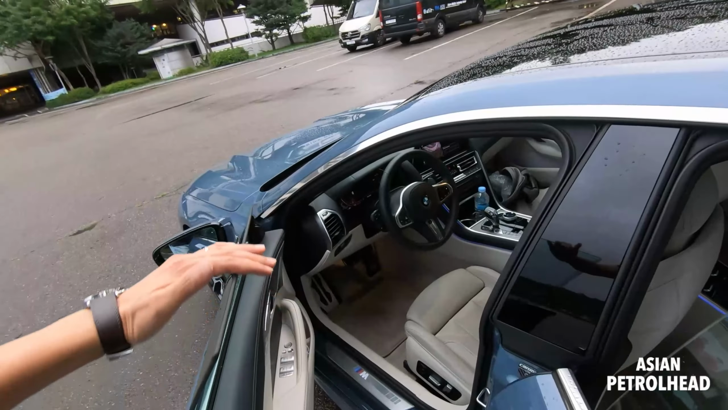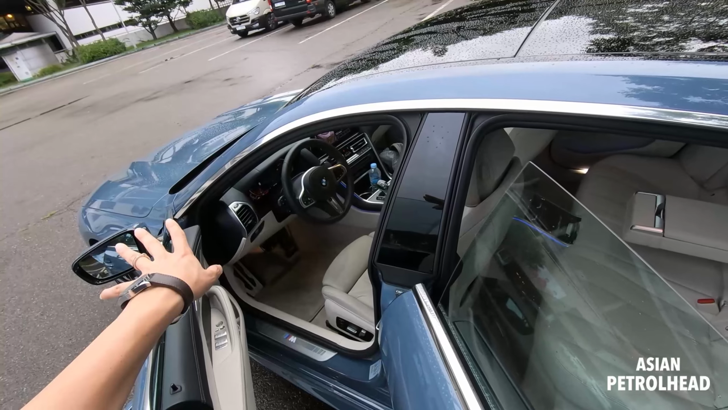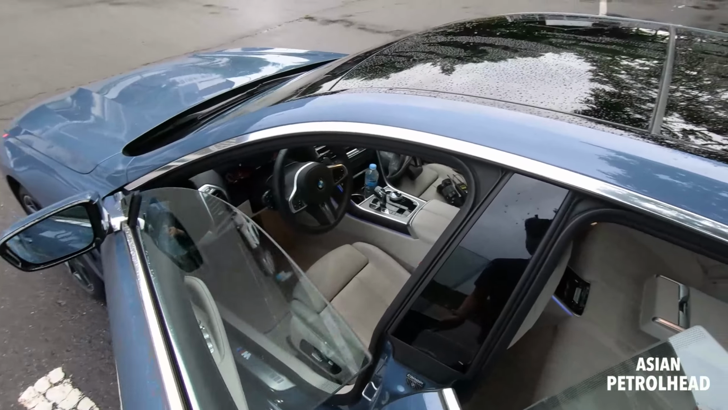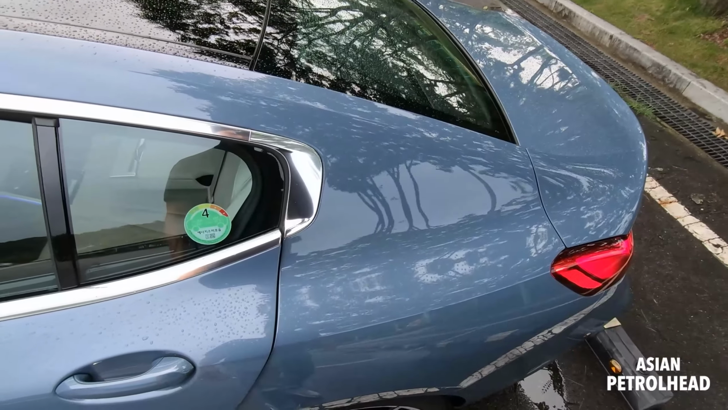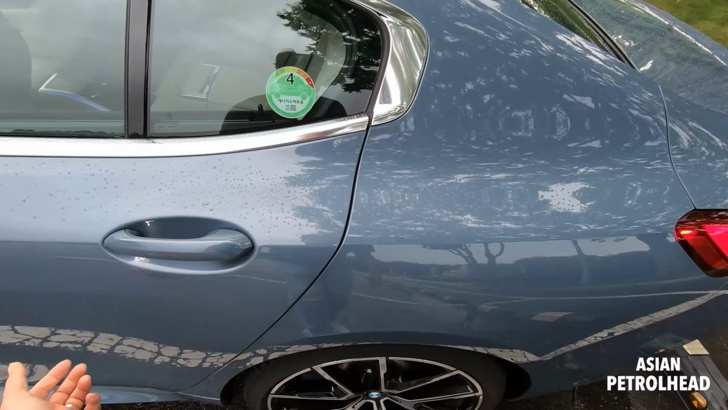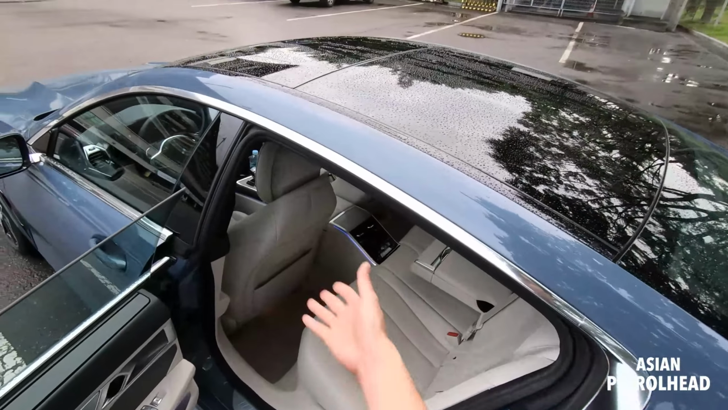It only has a single window, but it sounds very nicely isolated inside, and look at the thickness of the window. It's very solid. And does it have self-closing doors? Yes, it does. Did you see that? Self-closing doors.